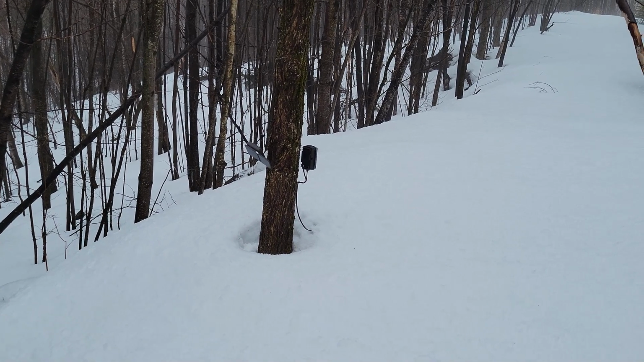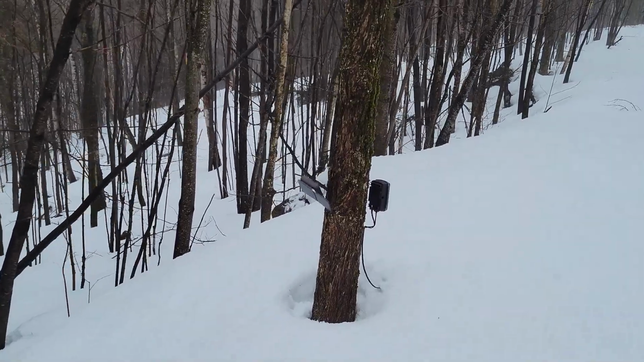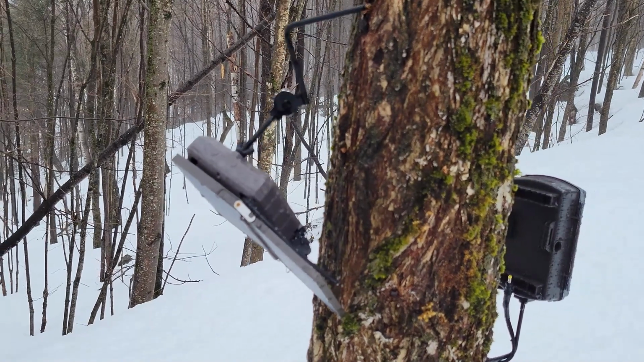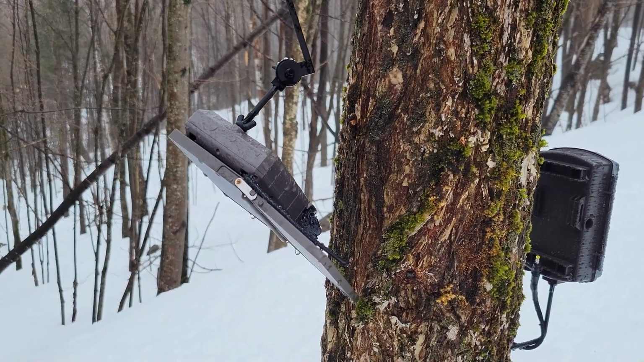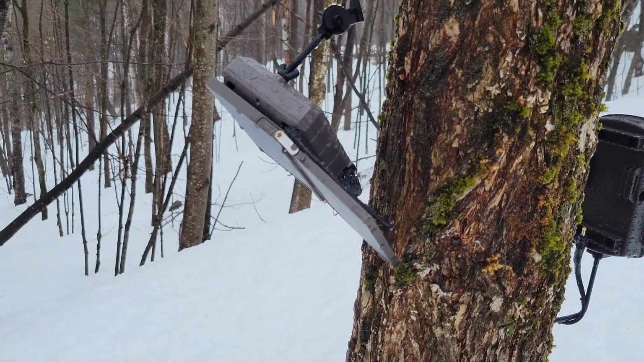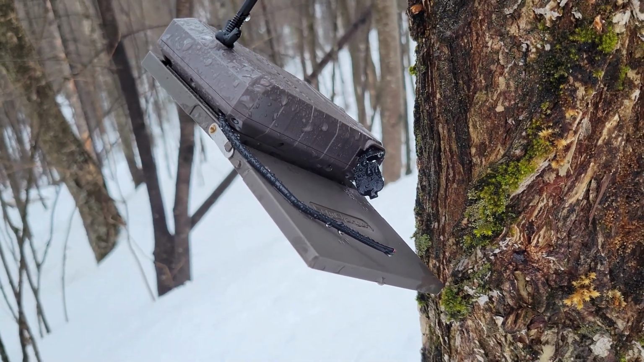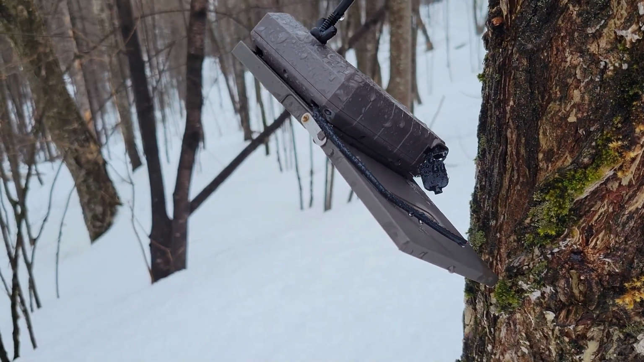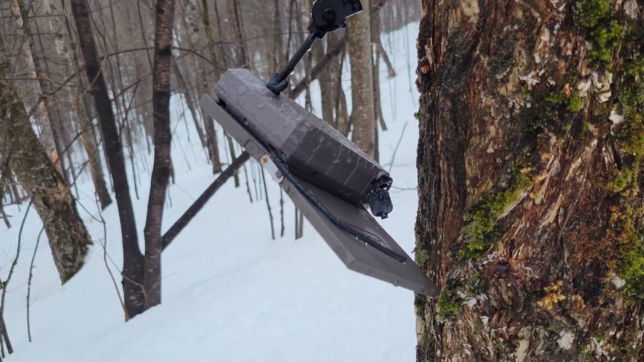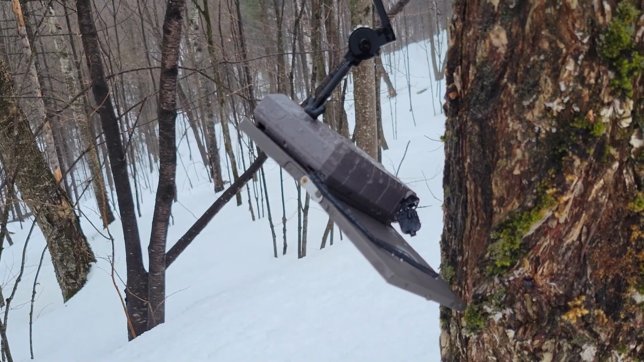This camera has been out here since October without batteries in it, except for the Boly Charger that, oh yeah, the wire's ripped out. The wire's cut. Oh man, well, that's a bummer. So that's the thing. I'm going to have to put a sleeve on this too, but that might mean the thing might be done. I have to inspect it and see if there's a way to fix this. Well, that's not a good sign.